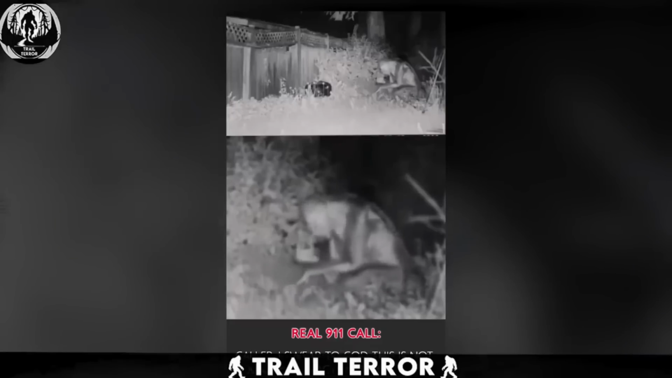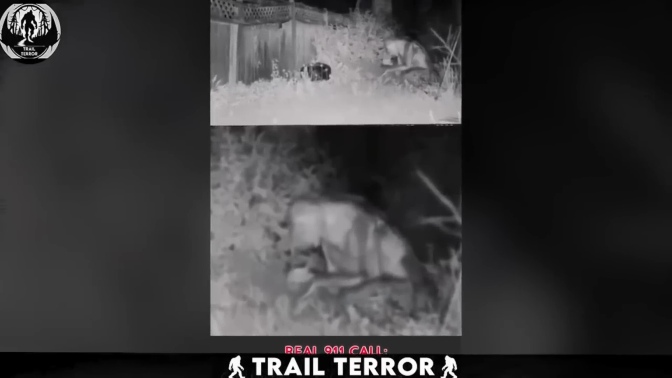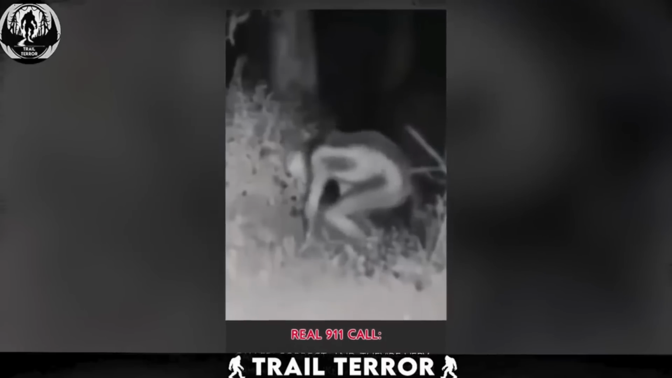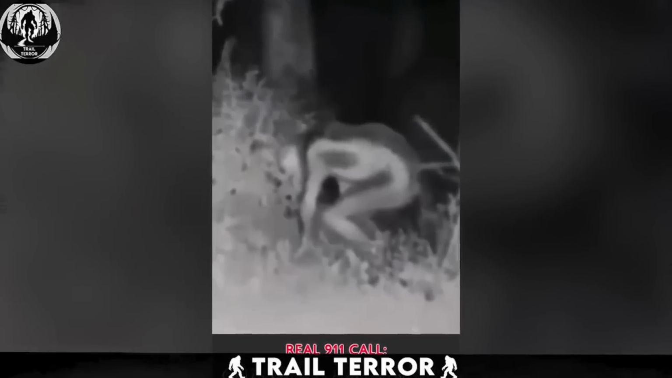Both creatures, captured on various security cameras around the property, share striking similarities. They possess elongated human-like bodies, with lengthy arms and faces reminiscent of apes. The homeowner is convinced they resemble the infamous Bigfoot. And honestly, it's hard to argue otherwise.